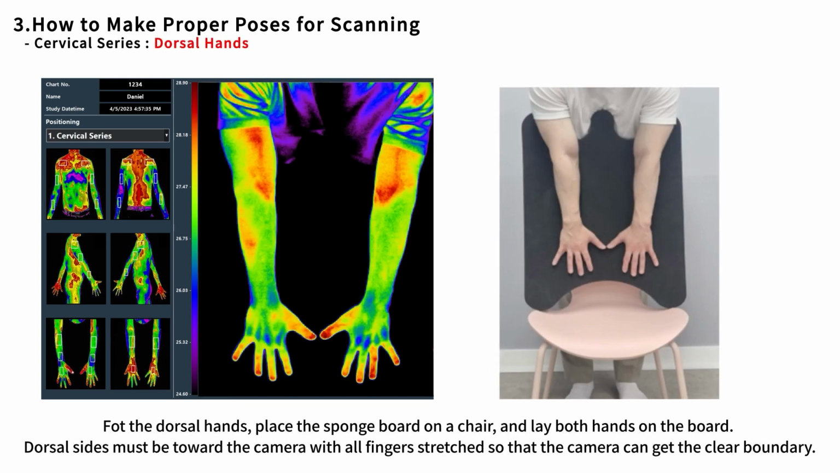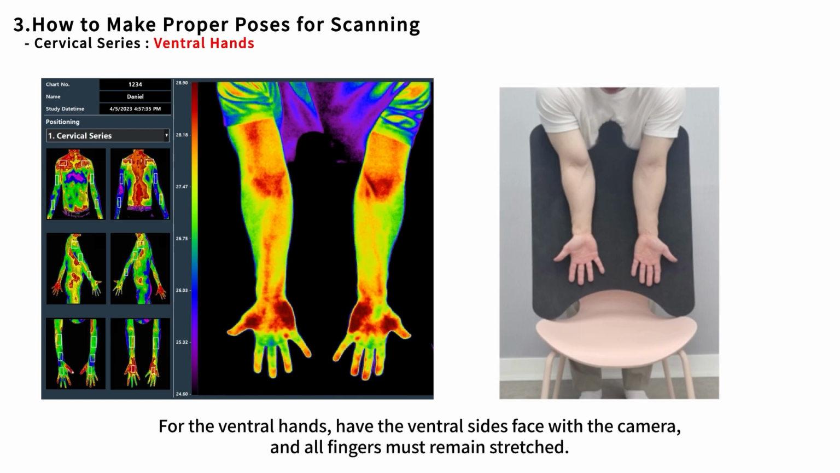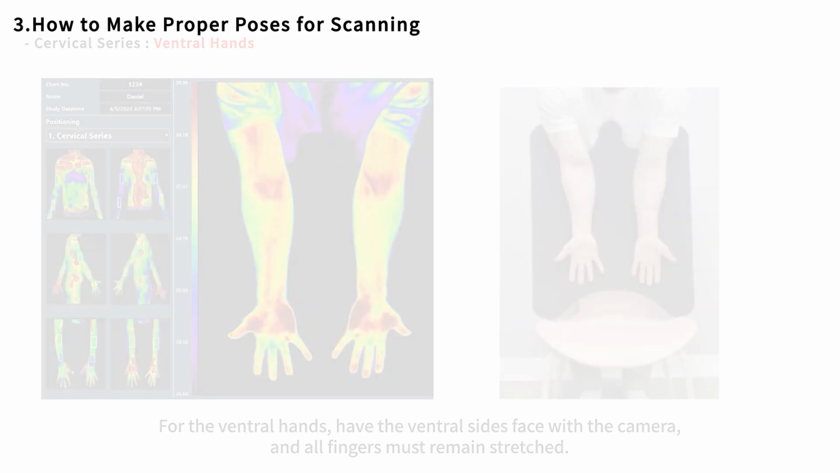For the dorsal hands, place the spongy board on a chair and lay both hands on the board. Dorsal sides must be toward the camera with all fingers stretched so that the camera can get the clear boundary. For the ventral hands, have the ventral sides faced with the camera, and all fingers must remain stretched.